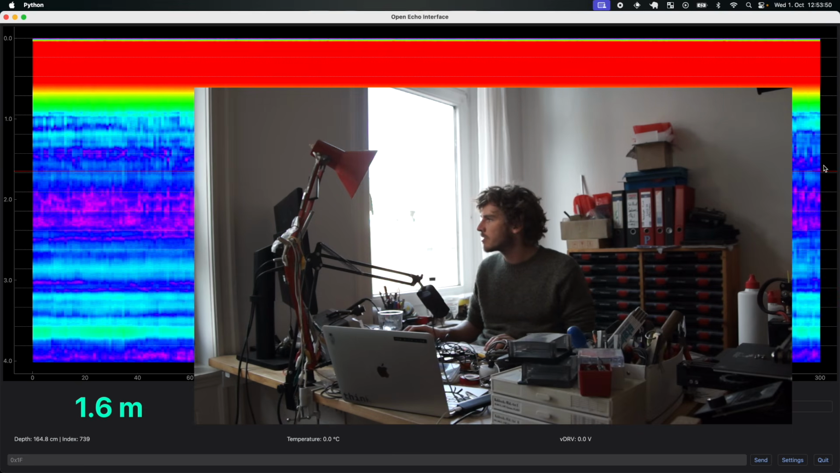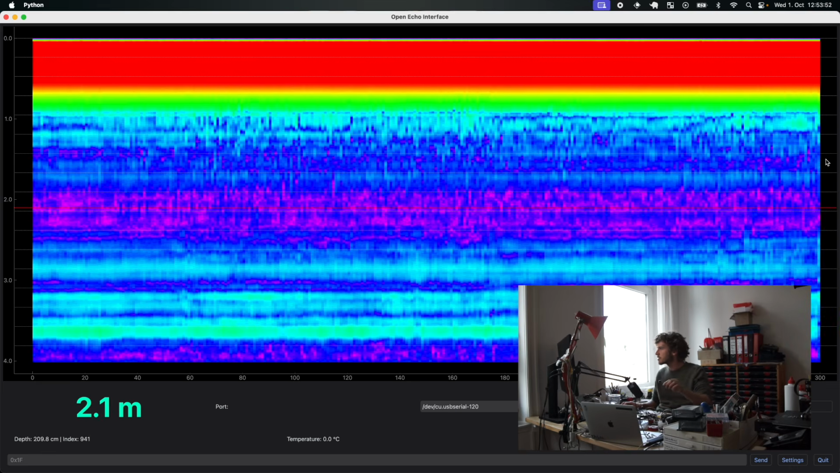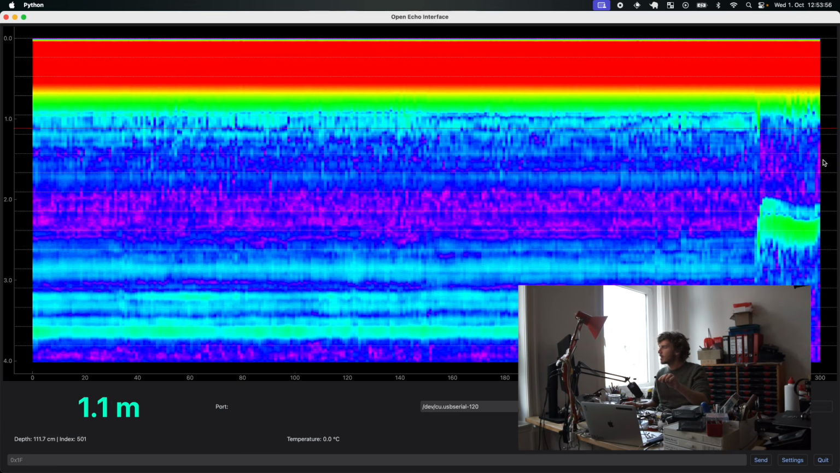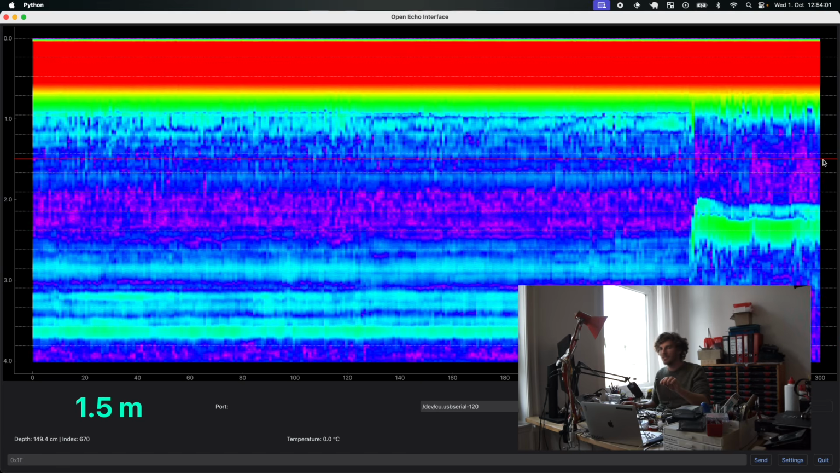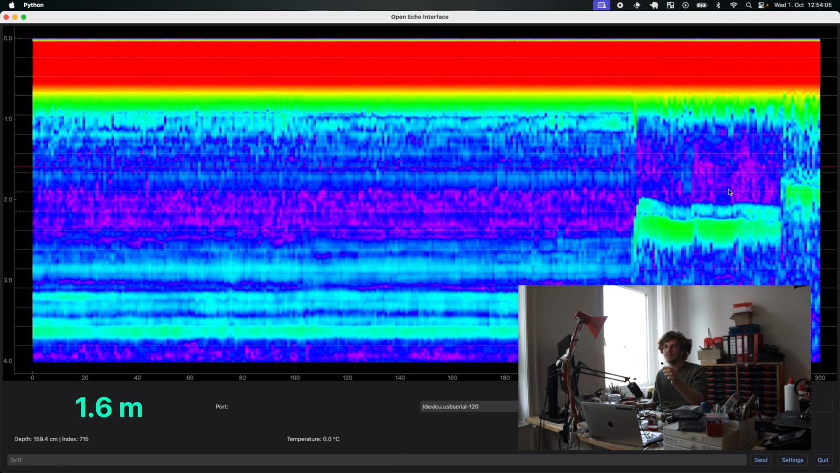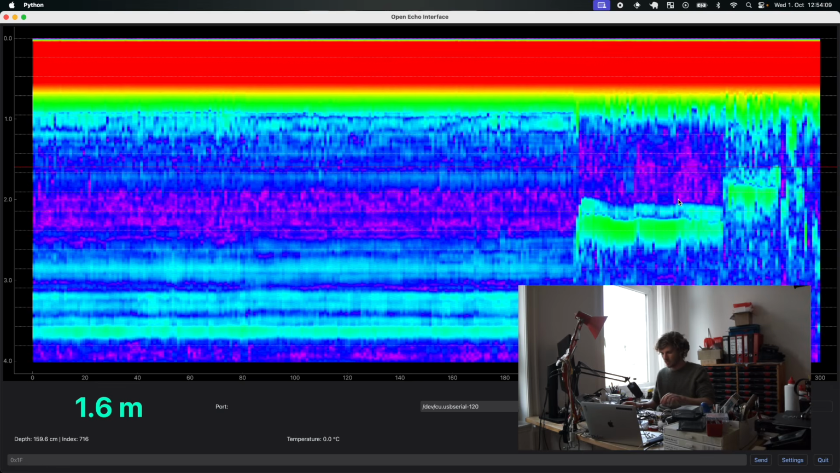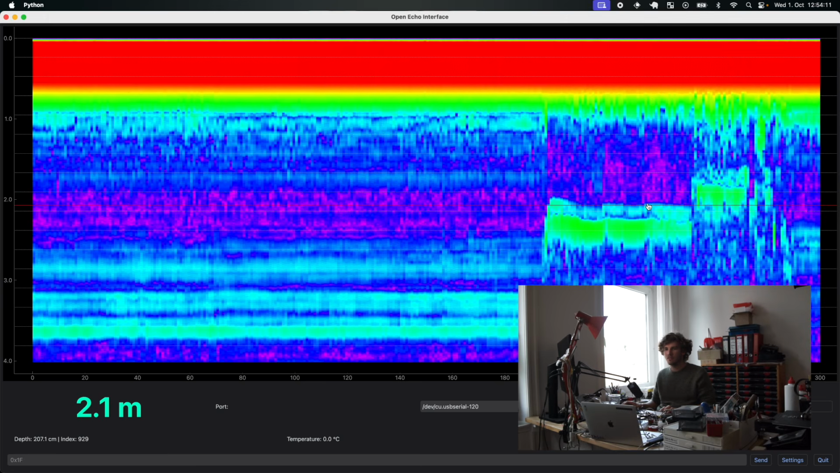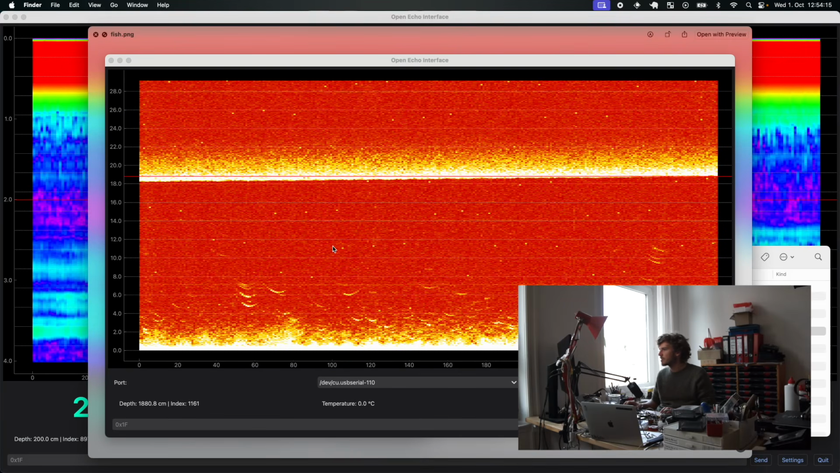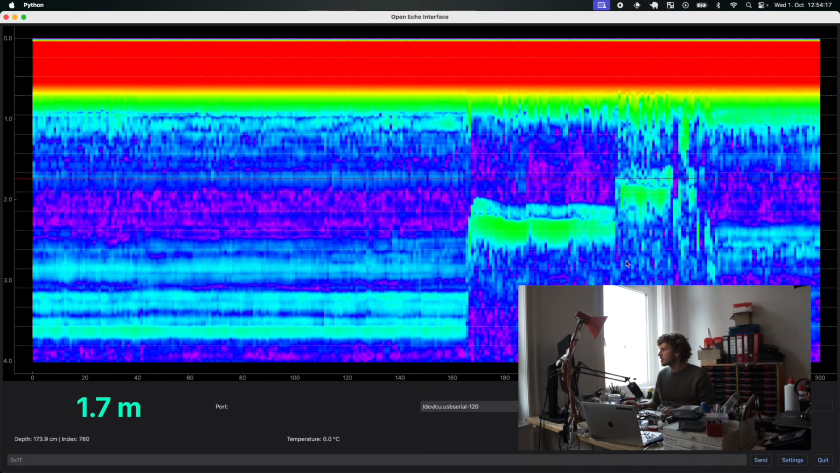Currently this line is bouncing around a lot. This is because this is in air, which is less of an optimal medium for ultrasound. So in water, everything is much clearer. You have less noise, so the signals in water look very clean if you compare them to air. It also depends on the frequency, of course, but this is way cleaner than here, as you can see.